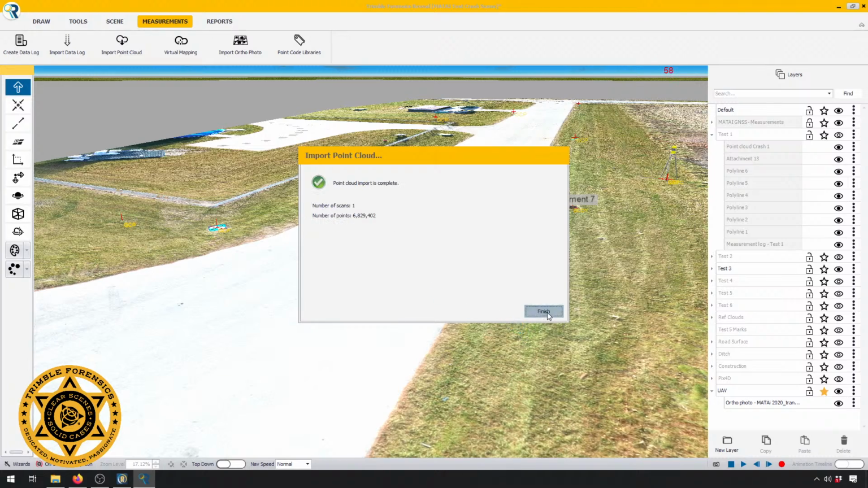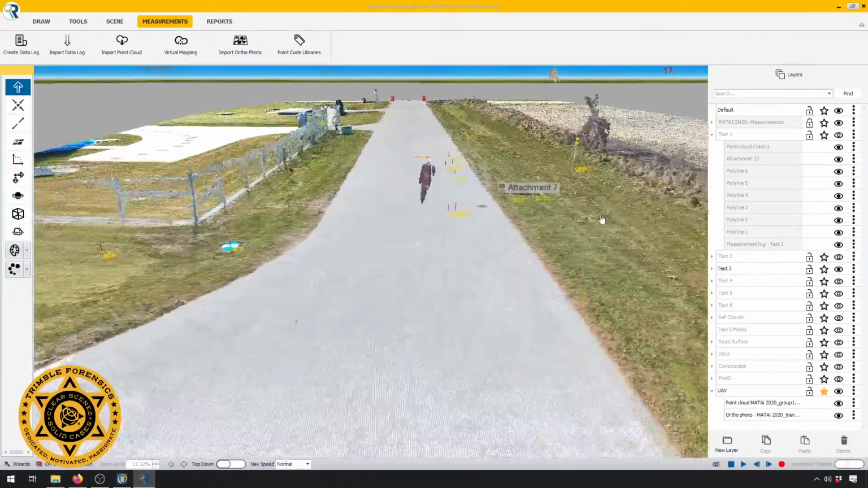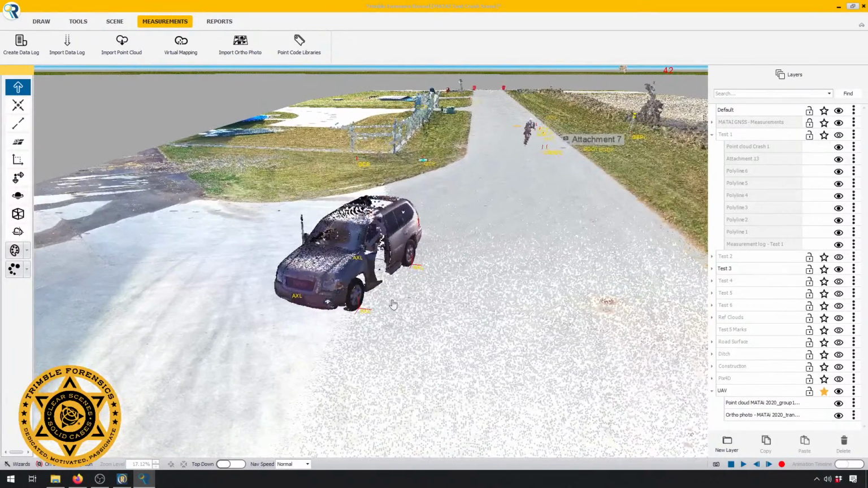We're good. So we have about 6.8 million points here, and now we have our Pix4D point cloud loaded in. And this was a holdover from the X7 laser scans, so that's in there. We're set to go. And from here, knock out a quick diagram and get it out. Get the analysis done and let's move on.